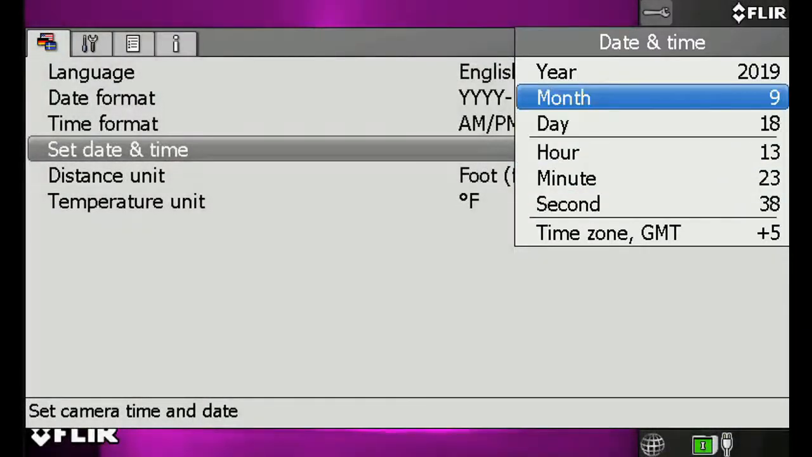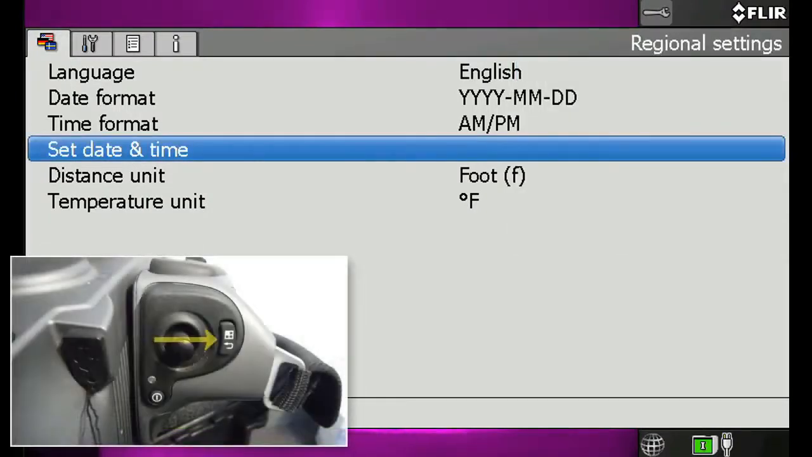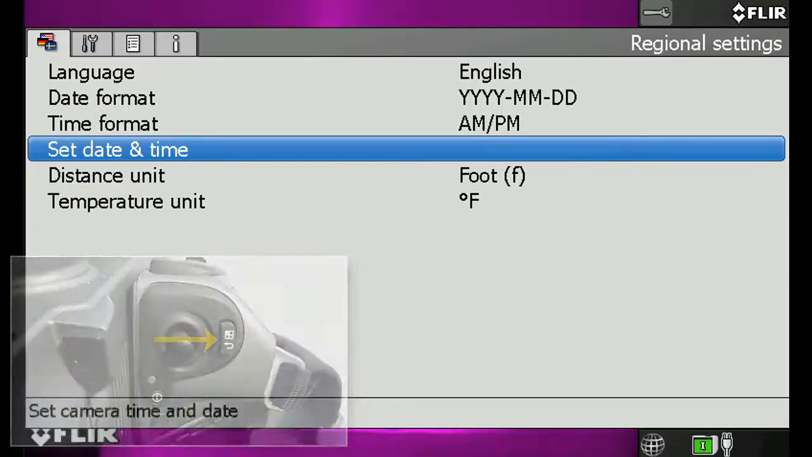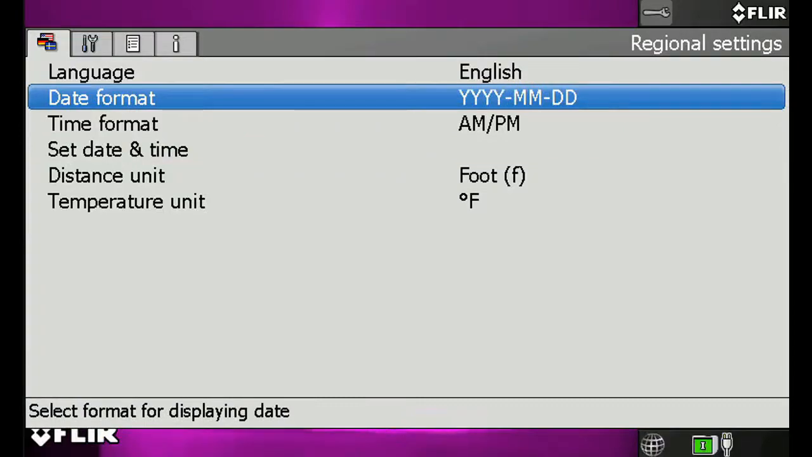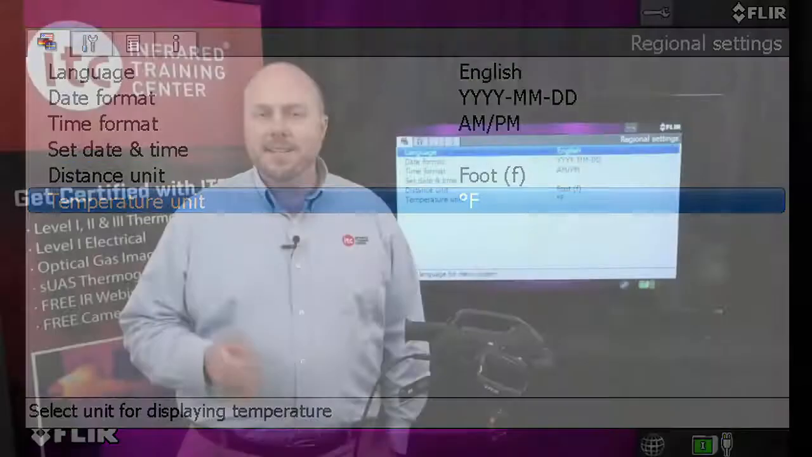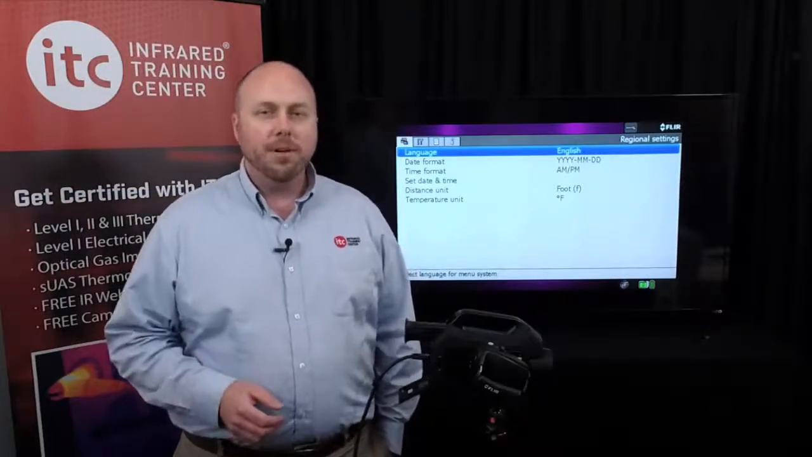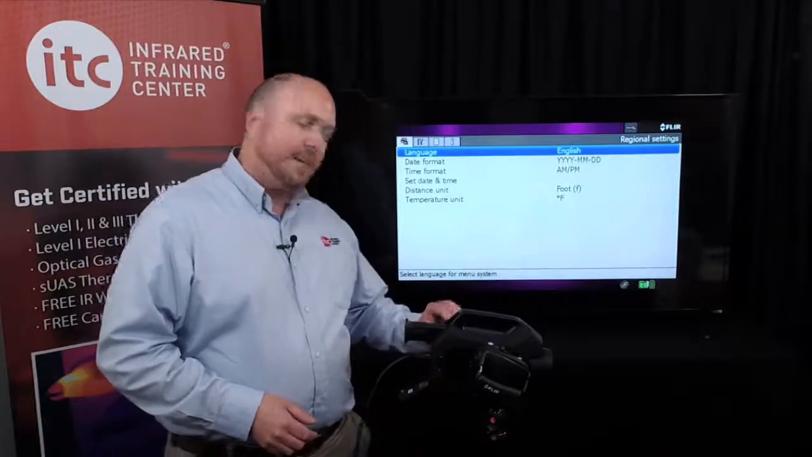A display will appear on the right with values for both date and time that you can adjust individually. Move the joystick up or down to highlight the desired field, and then press the joystick in to select. Moving the joystick up and down will now change the entered value. When set, press the menu back button located to the right of the joystick to back out of this display and return to the Regional Settings menu. Now it's here that you can also set things like date and time format, as well as the temperature and distance units for the thermal imager. And to return to live imaging mode, turn the mode wheel all the way back to camera.